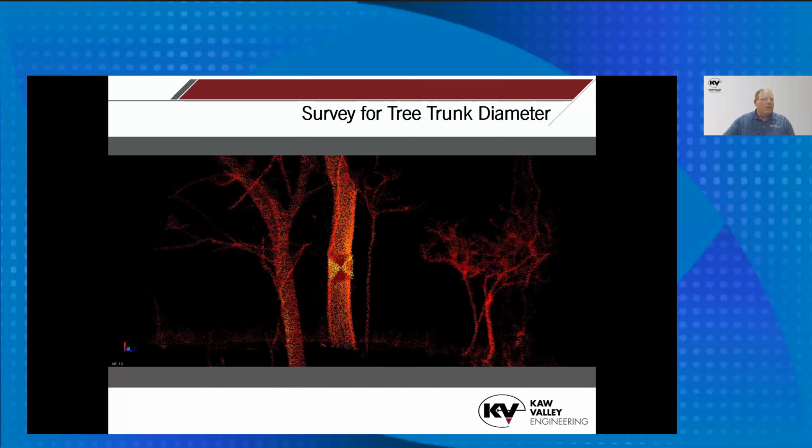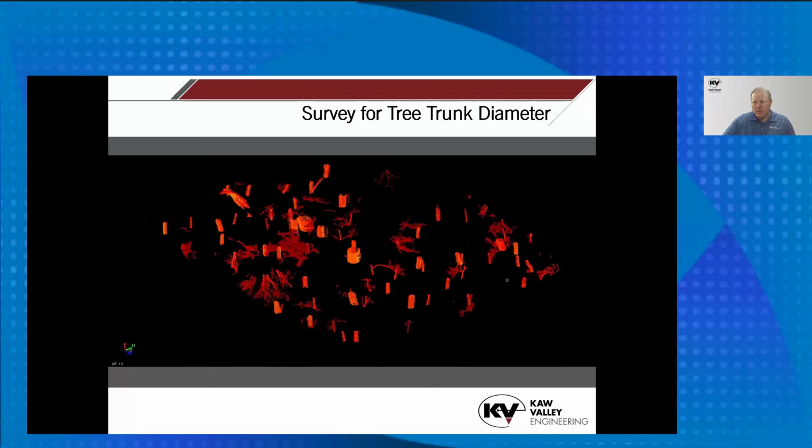Yep, absolutely. And then the next slide, this is how we did it. We basically made a limit box or vision box or whatever term you're used to. We broke it down into grids once we realized the limits of what they needed for construction, and then just did a 3-foot slice at 4 feet, I think was what we used for our breast height.